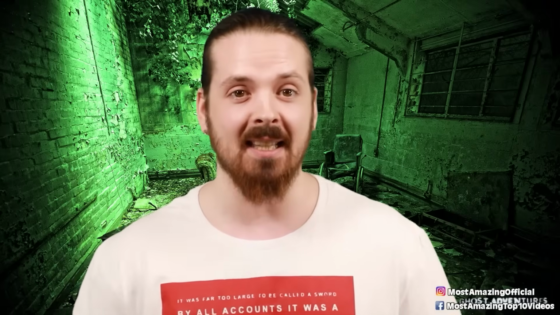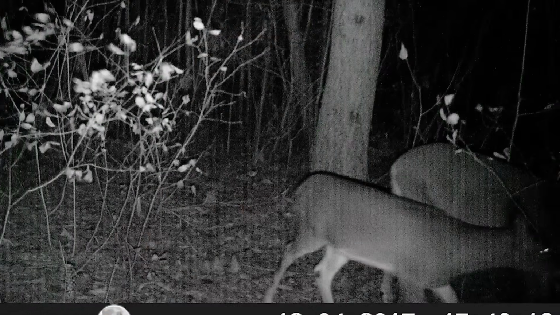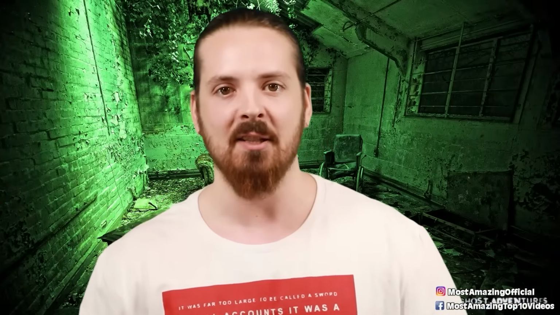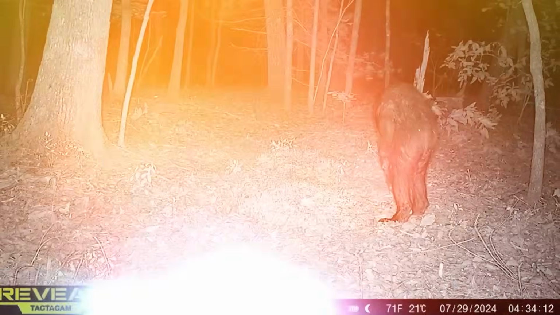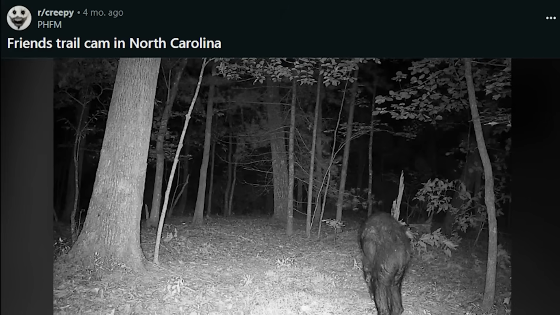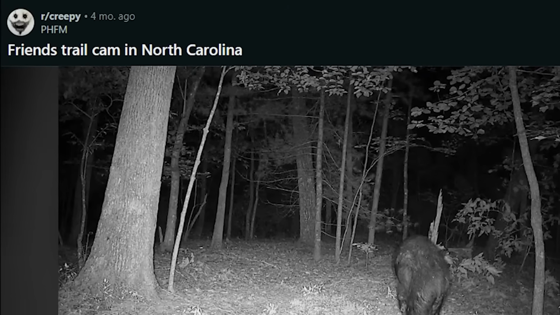I also think the fact that every single one of them is staring directly into the camera makes it kinda off-putting. This was obviously taken with the flash on, so it's a deer in headlights kind of situation, but looking at this picture, I still have a bit of an, oh God, what do you want from me kind of feeling. So this image was posted to Reddit by user PHFM 4 months ago, with the caption reading, Friends Trail Cam in North Carolina.